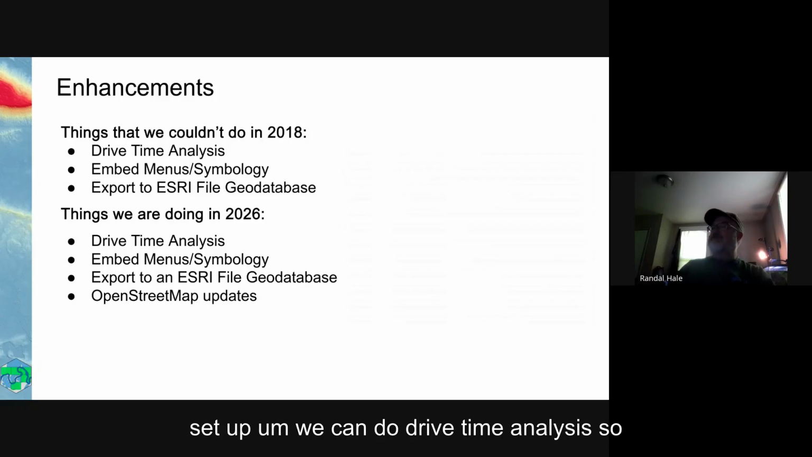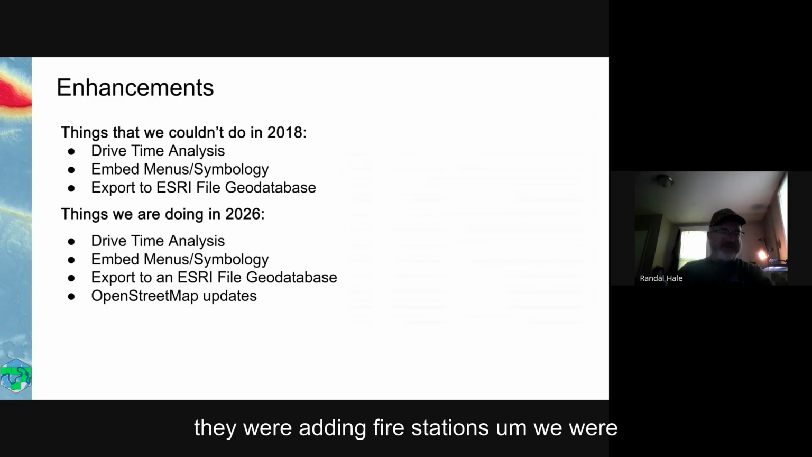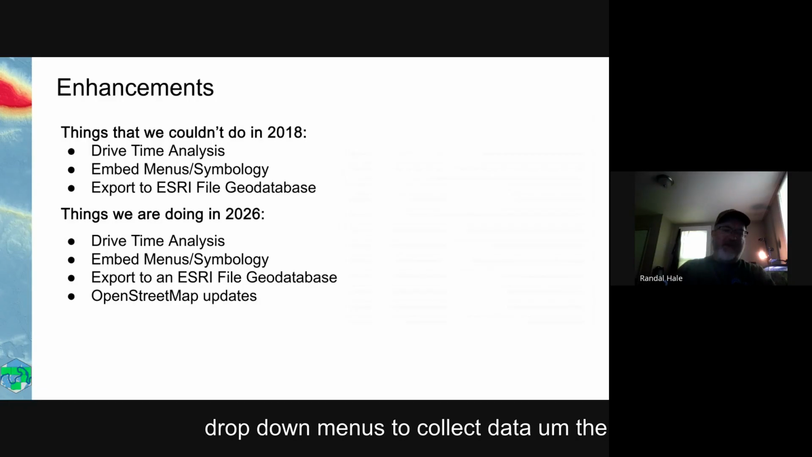We can do drive time analysis. So they were able to start looking at where are the volunteer fire departments, where are the actual paid versus volunteer, who's covered, who isn't, in a 5-mile drive analysis. Amazingly, there were a lot of people that weren't covered in 5 miles. So that helped them start adjusting their insurance. They were adding fire stations. We were able to embed menus, so we could set up drop-down menus to collect data.